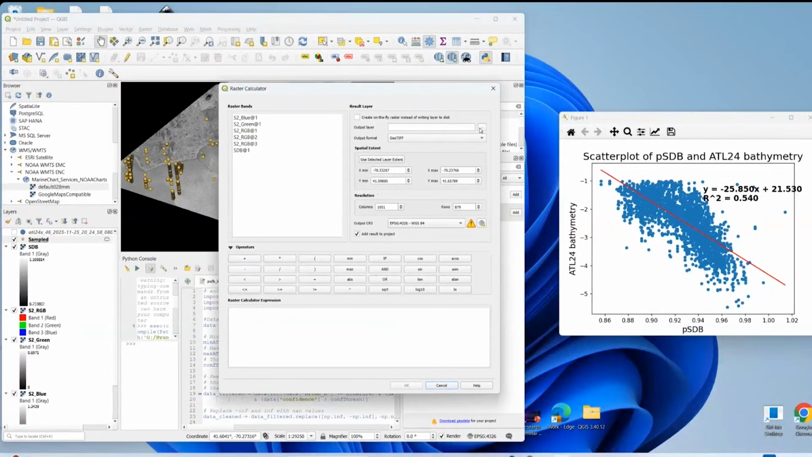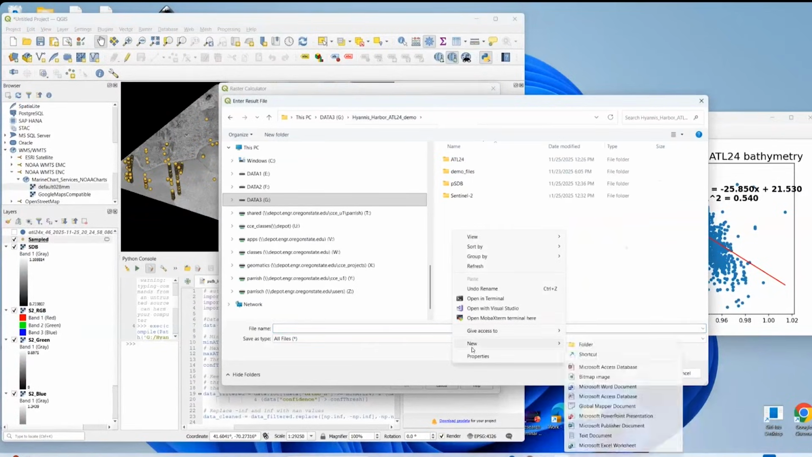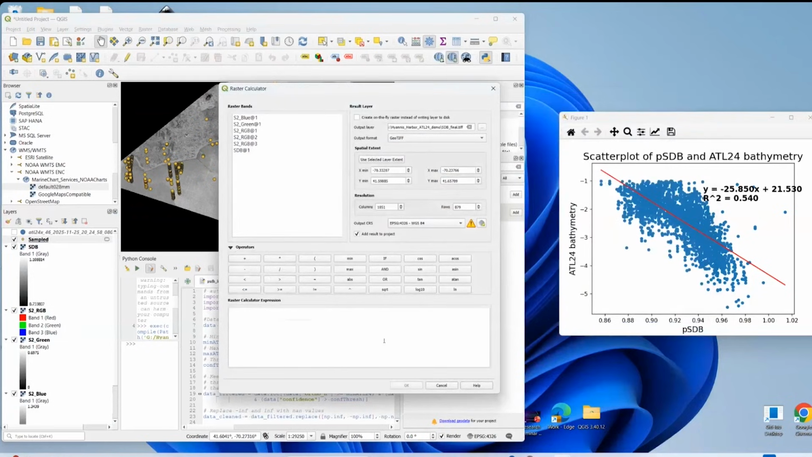So I'm going to do an output layer. I'll create a new folder here that's just going to be called SDB. And I'll give this a file name. And because I accidentally called the other one SDB, I'm going to call this one SDB final, SDB final.tiff. And I'll say save.